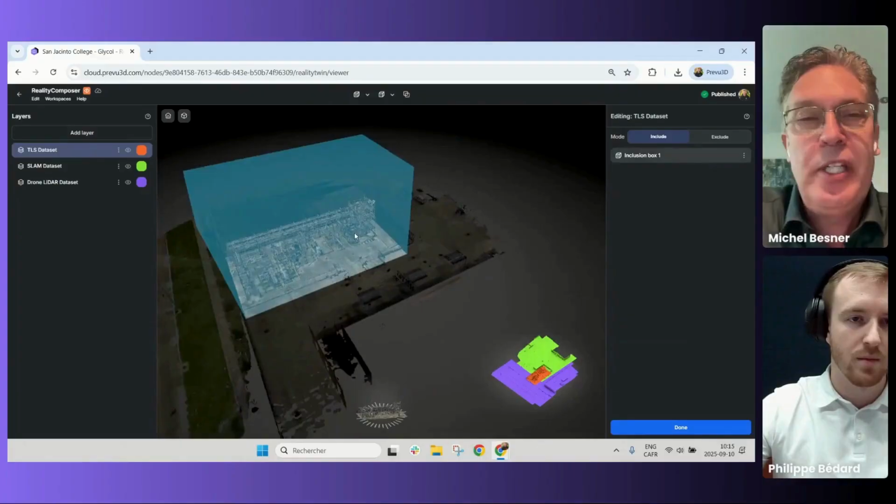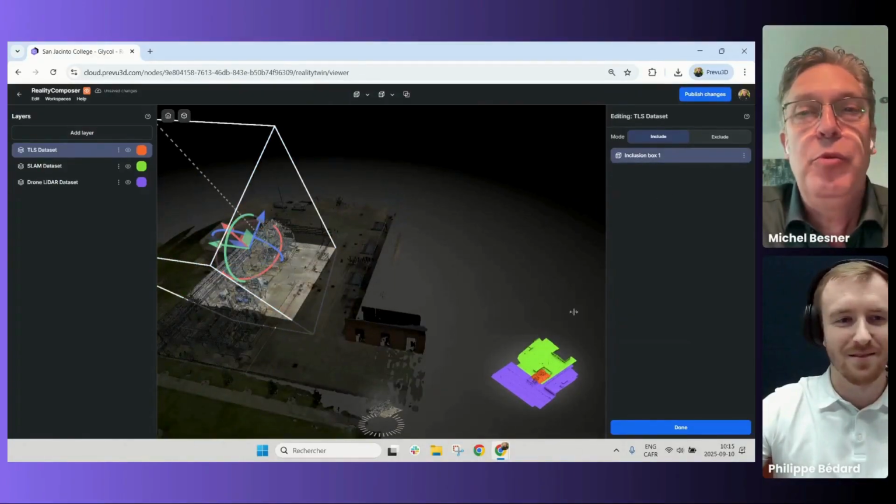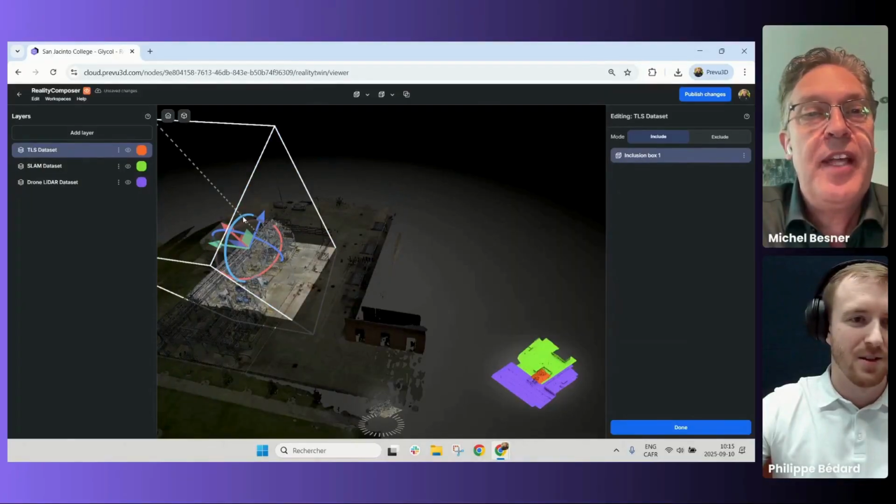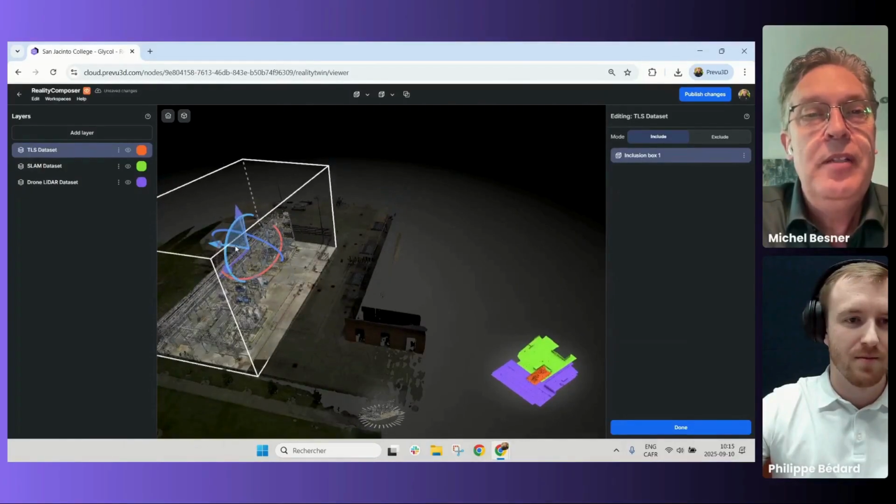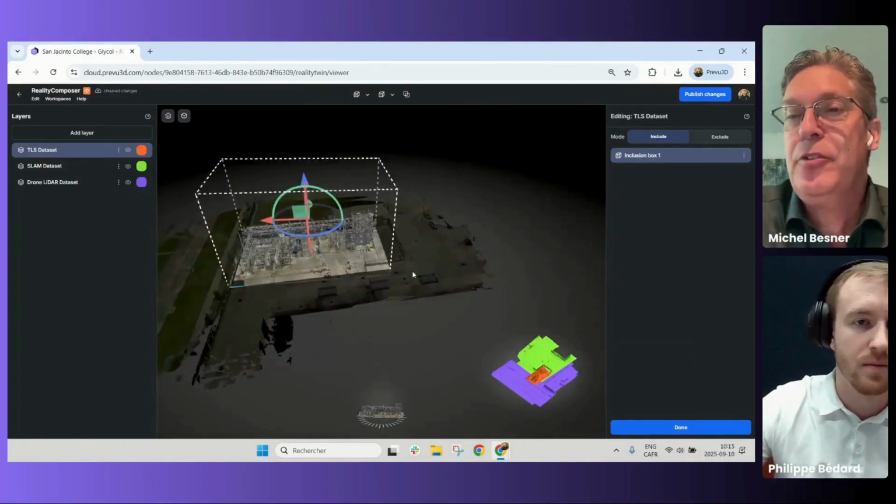And you basically just want to remove some of those scans. We have some cleaning tools that let you remove part of a scan and other things like that. So really making this easy to update and combine multiple scans together.